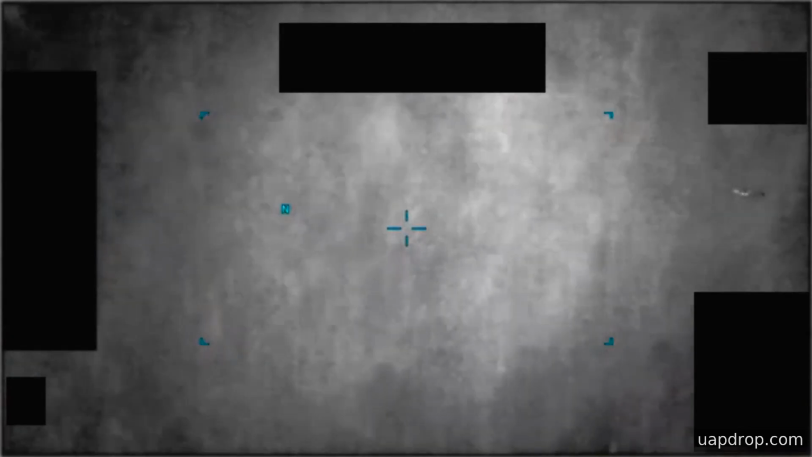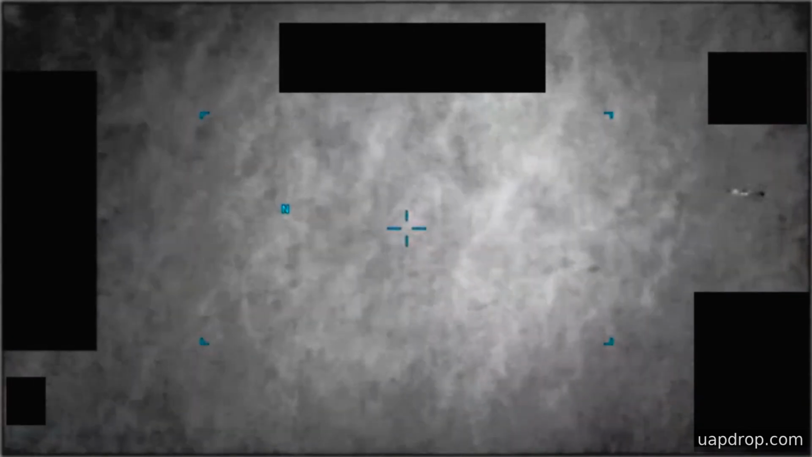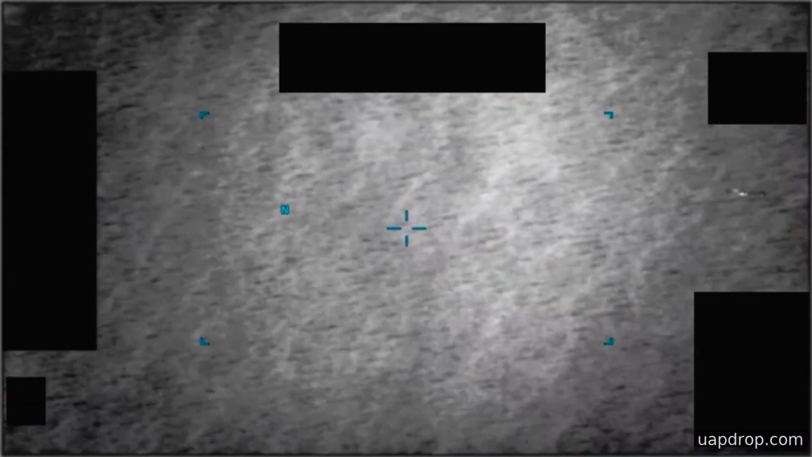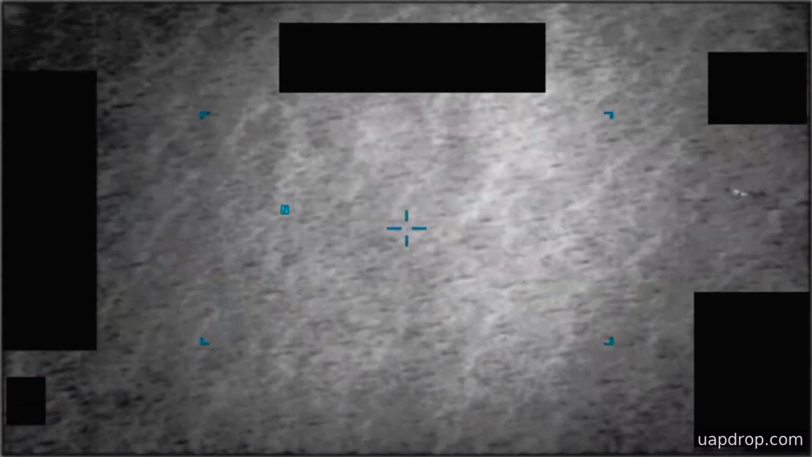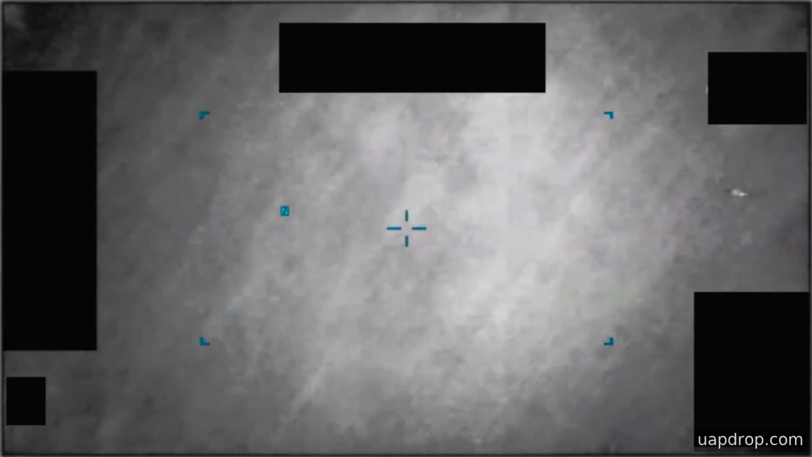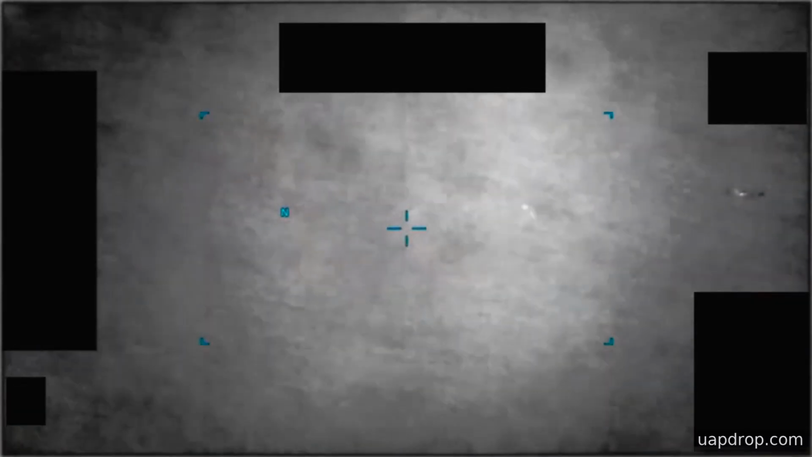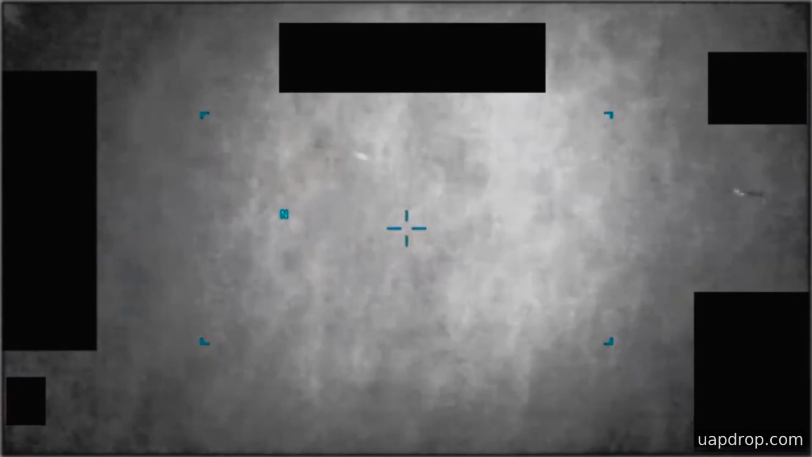AARO assessed that the video is likely derived from a full-motion video camera aboard a United States military platform operating within the Central Command Area of Responsibility in 2020, and that a user uploaded it to a classified system in September of that year. AARO also notes that many of the recovered items in the collection lack a substantiated chain of custody, which limits what conclusions can be drawn from them.